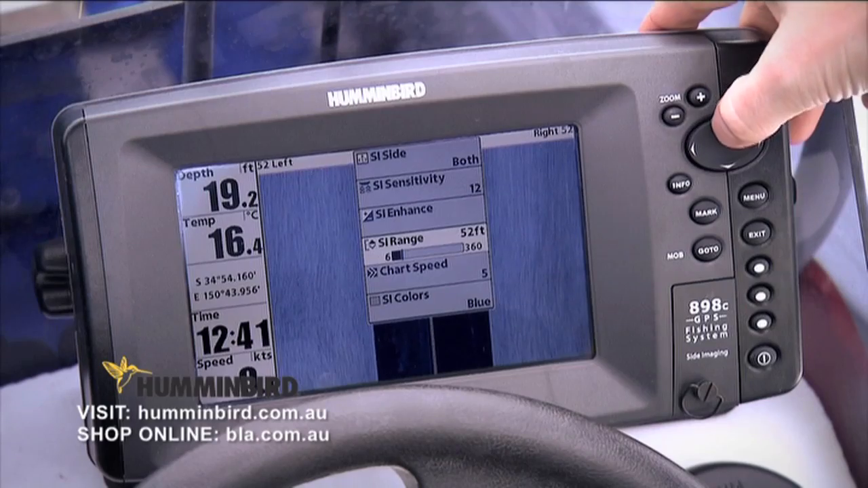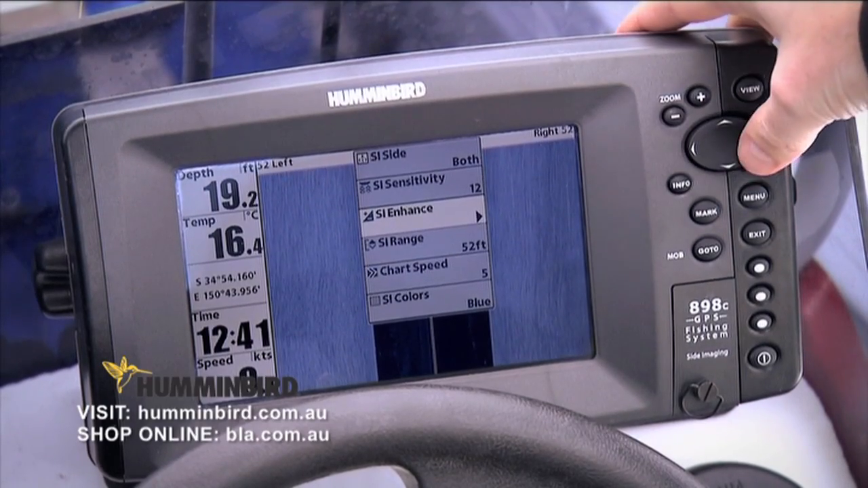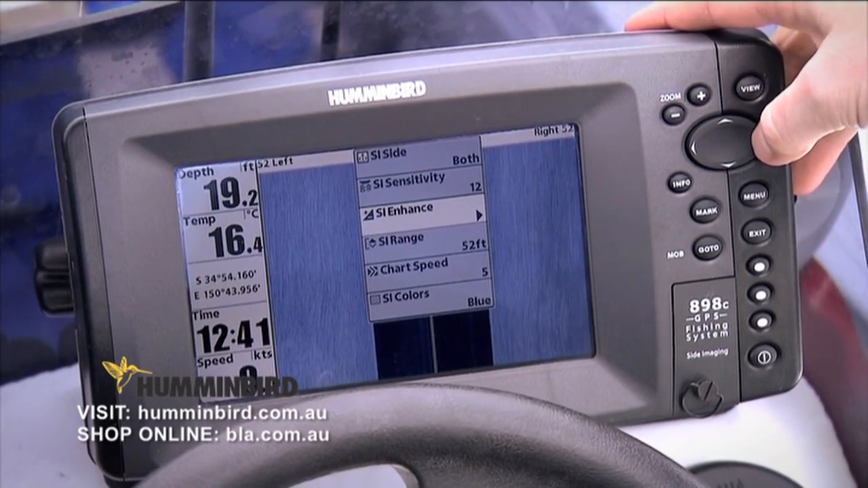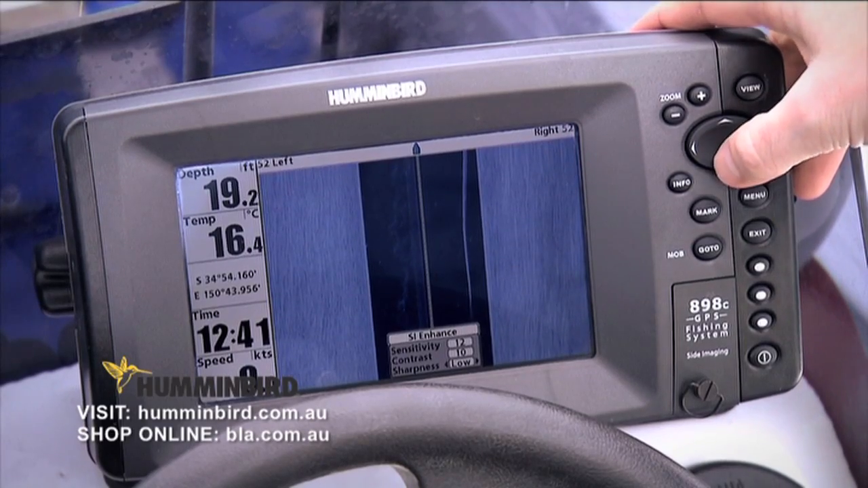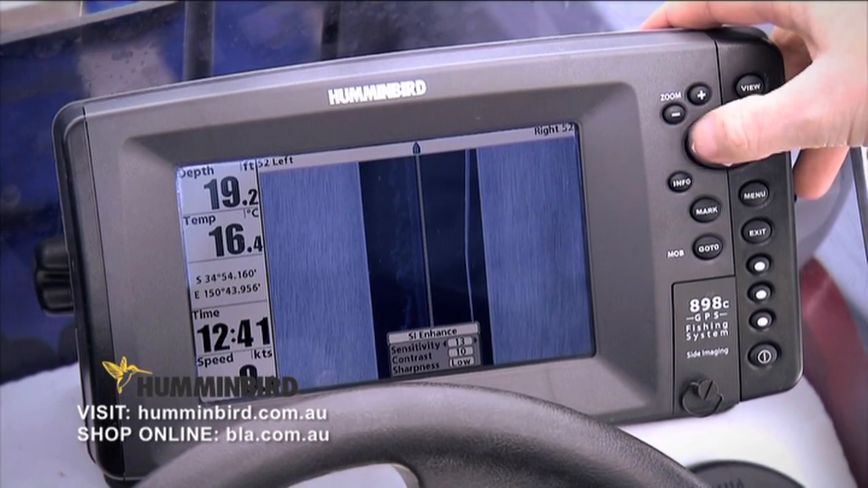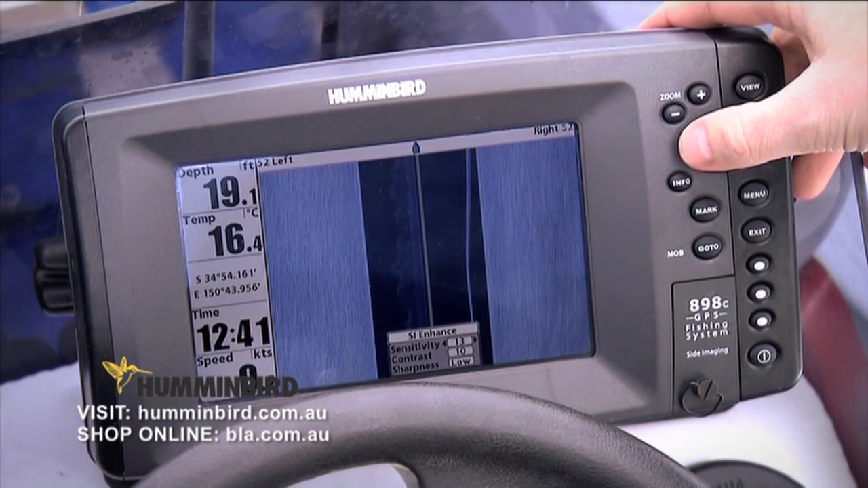And the other thing you can start doing is adjusting your side imaging enhance. If you're thinking you're not getting enough on the screen, just hit across and you can start adjusting your sensitivity and increasing it, or decreasing it if you're getting too much information on the screen.